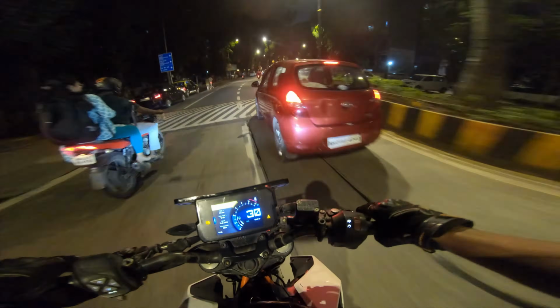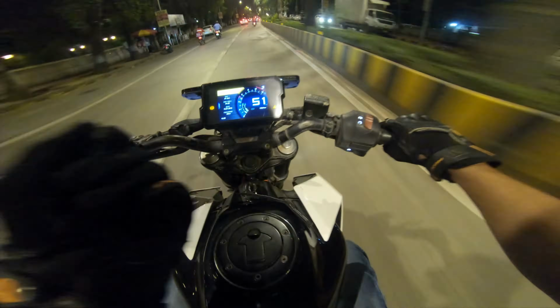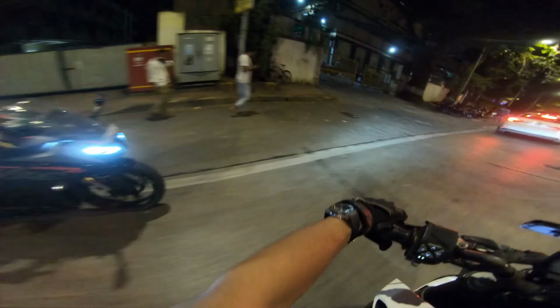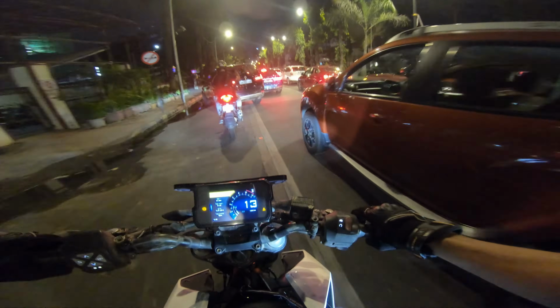So the bike at the moment is bone stock. I need to do a couple of important upgrades, because the first thing I do when I get my bike is upgrade the brakes before any performance mod. Oh, nice gesture. I upgrade the brakes on my bike first.